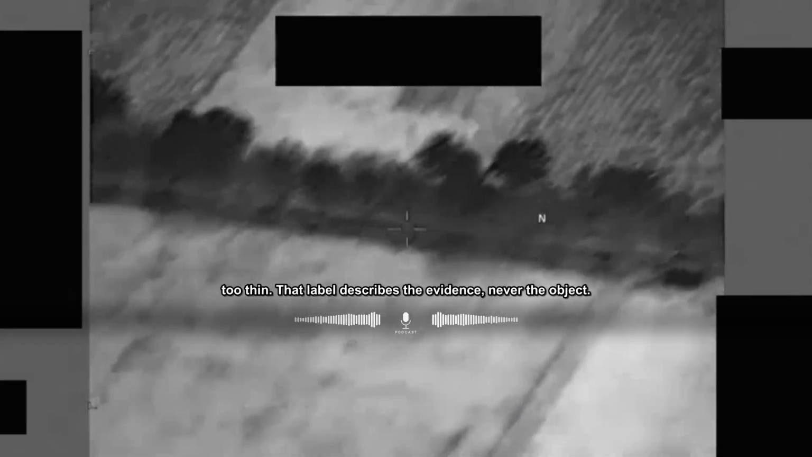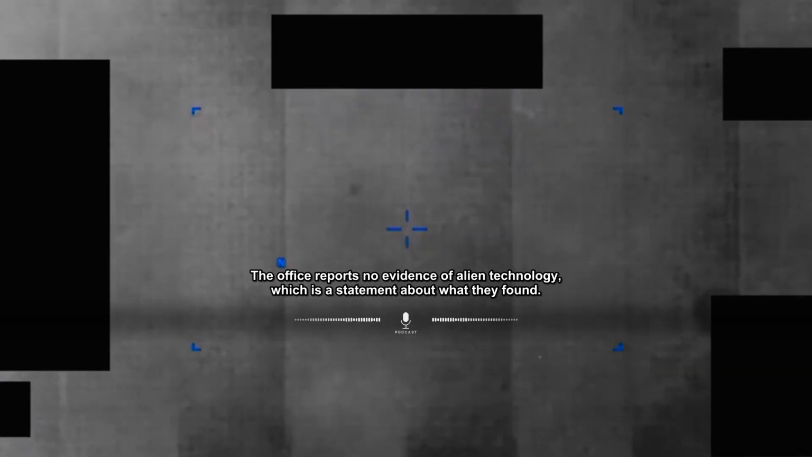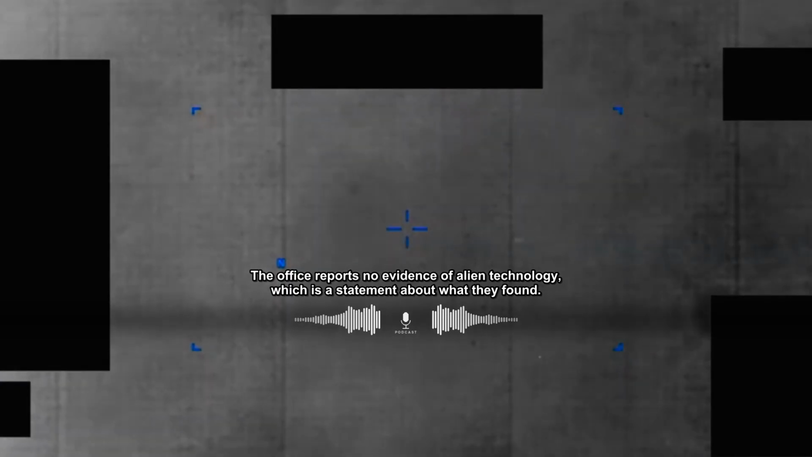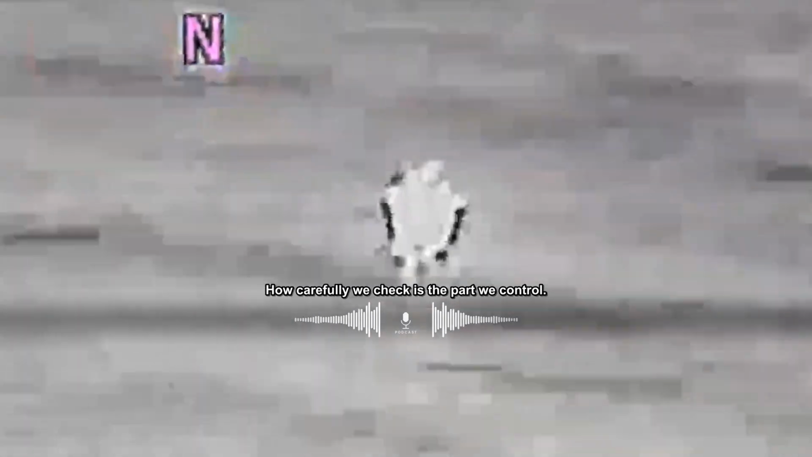That label describes the evidence, never the object. Thin data is a filing status, nothing more. The office reports no evidence of alien technology, which is a statement about what they found. Whether anyone is out there stays wide open. How carefully we check is the part we control.